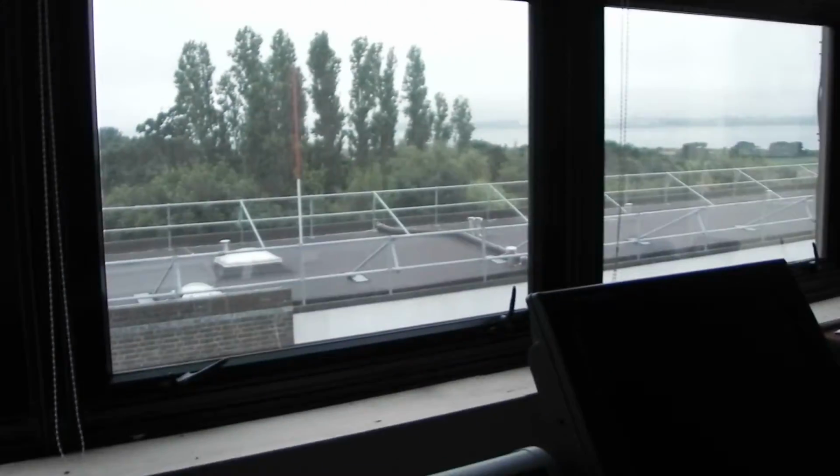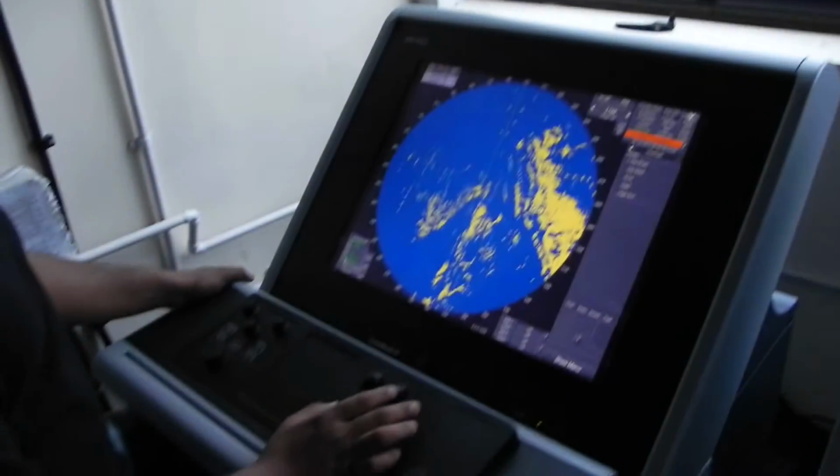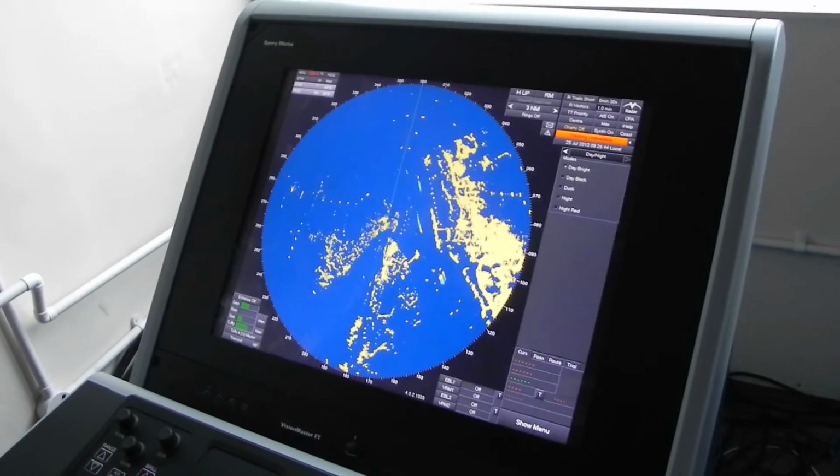Because the weather today is not so good, setting up the radar is quite difficult. Today the weather is not so good, so it's quite difficult for tuning. Just show them the picture. It's appearing clear now. I think it's good tuning.